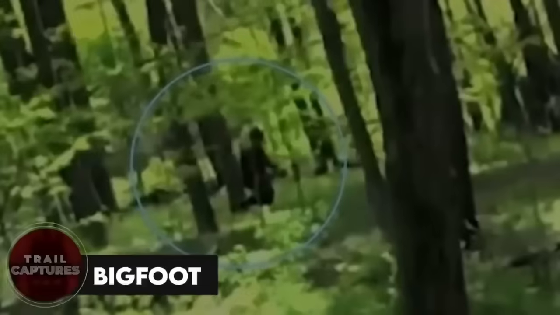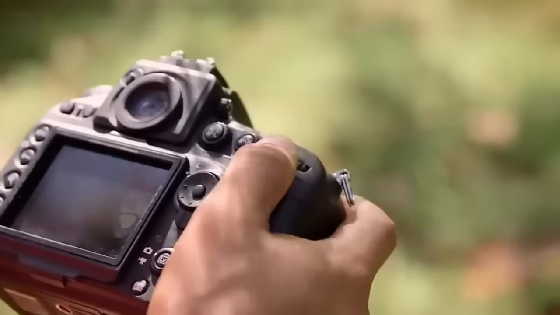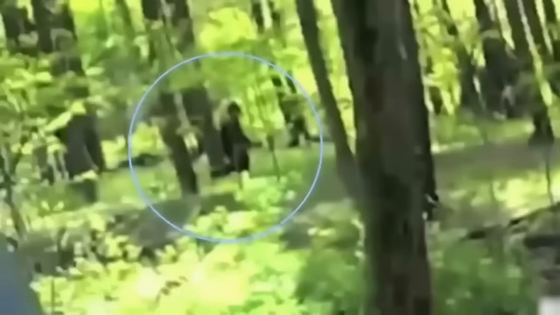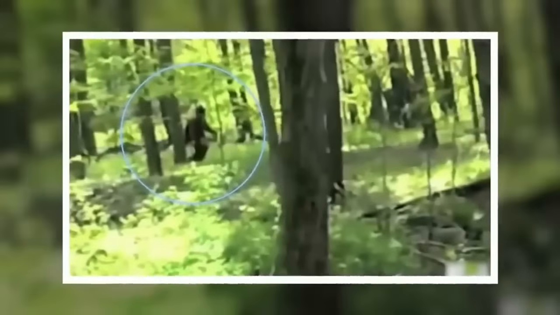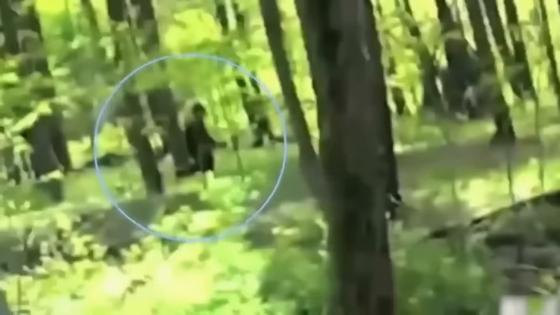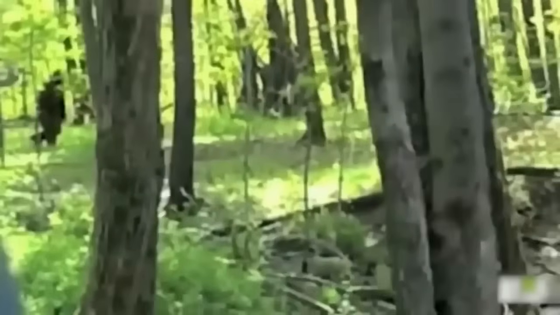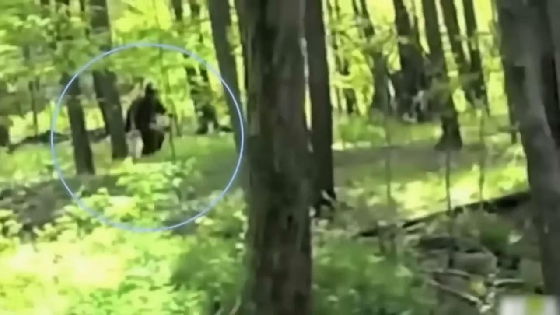Bigfoot. Okay, so these 2 kids are out exploring the jungle, right? They got their camera with them, and suddenly, boom, they stumble upon something mind-blowing. Guess what? They actually caught footage of Bigfoot wandering around. And let me tell you, this creature is huge. I mean, it's like nothing you've ever seen before. The way it swings its arms is kind of familiar, like a gorilla, but also different. It's like Bigfoot thinks it's alone, you know, like nobody's watching.